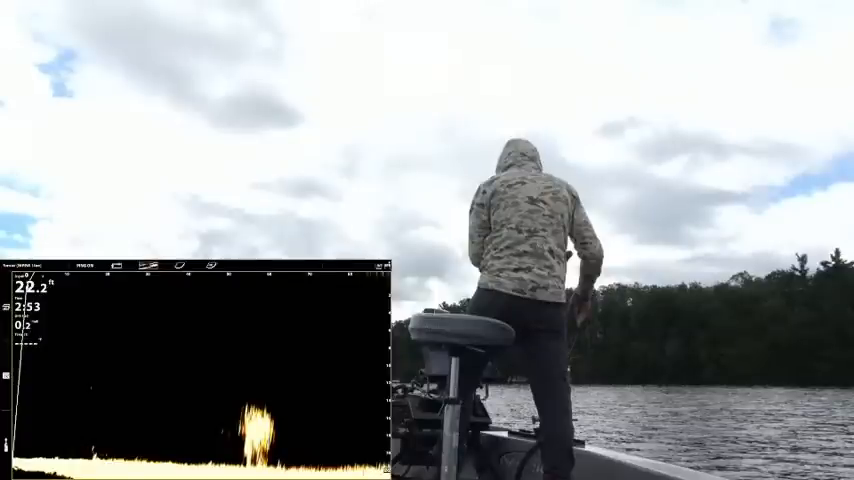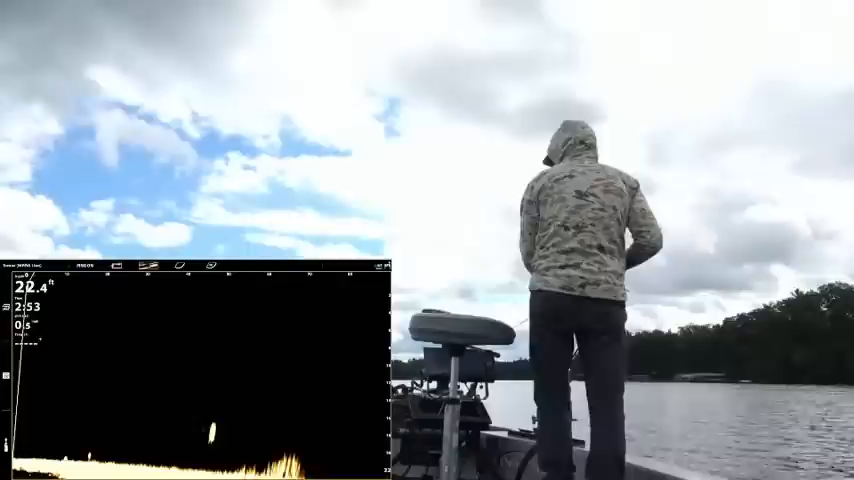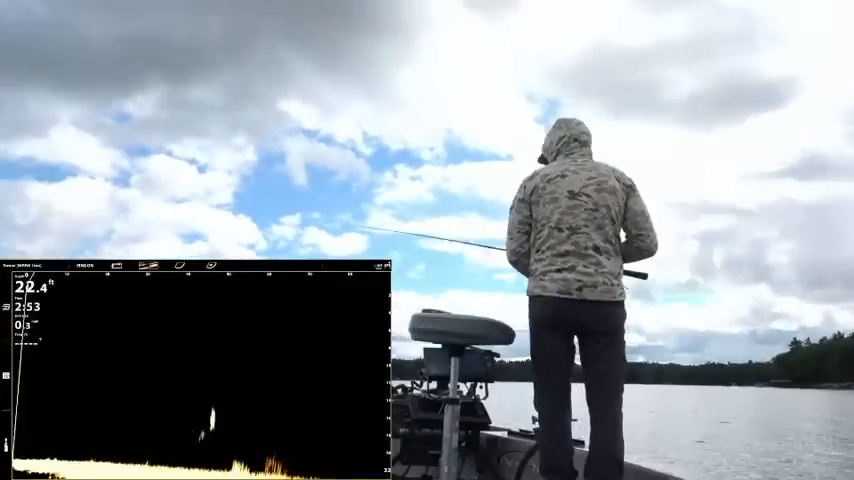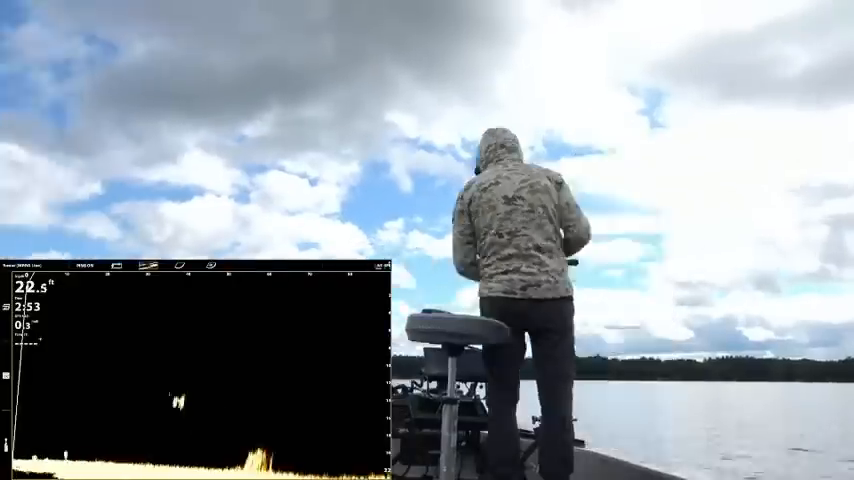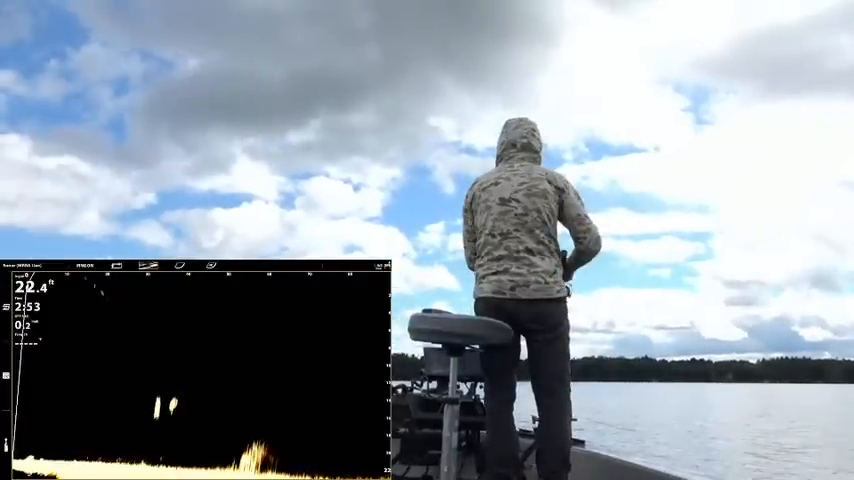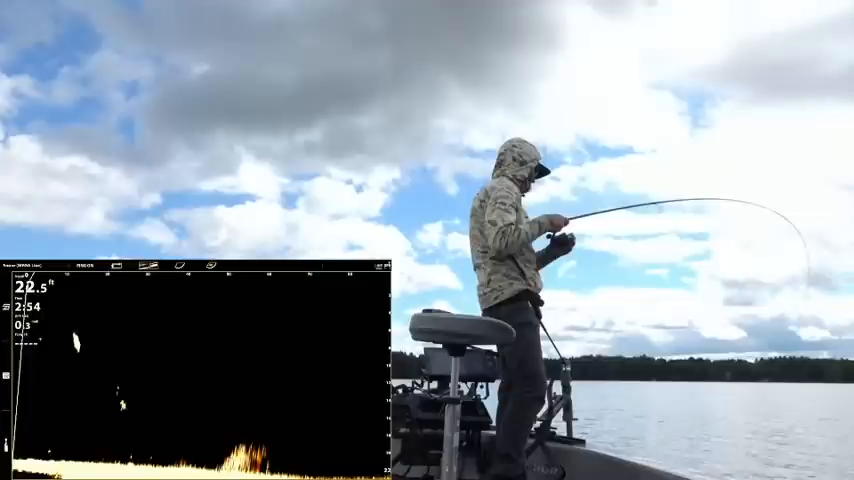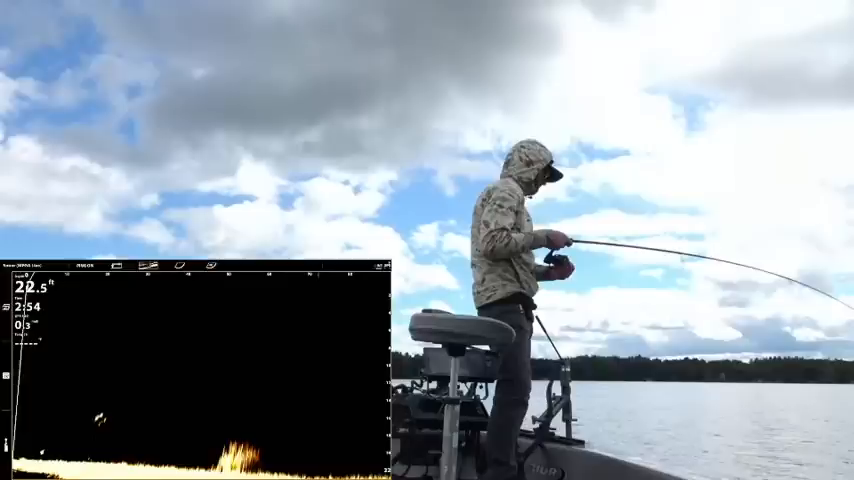Look at this one hunting bait out here. See it? Come on. Oh, dude, he backed away. His buddy's all over it, though. He got it. Oh, my goodness, dude. It's going down now. That's why we move around so much. It's another really good one.